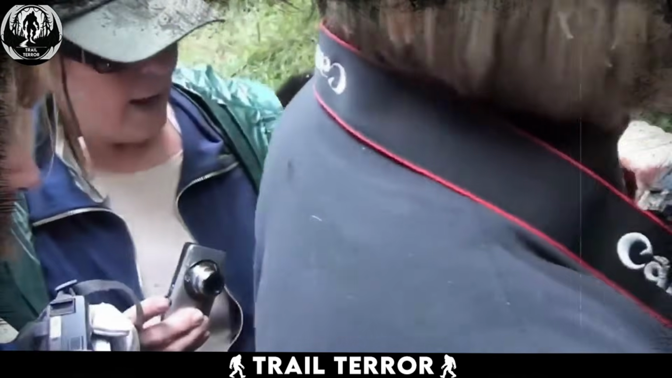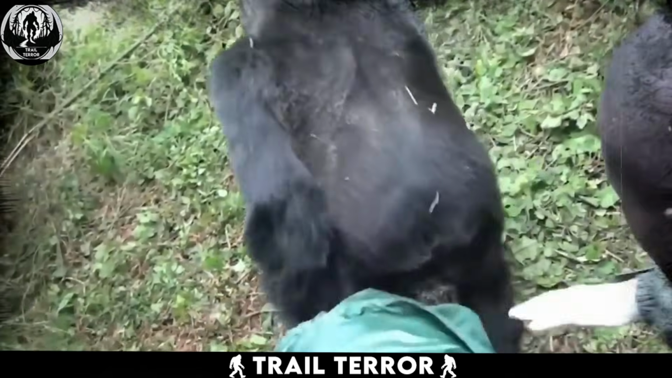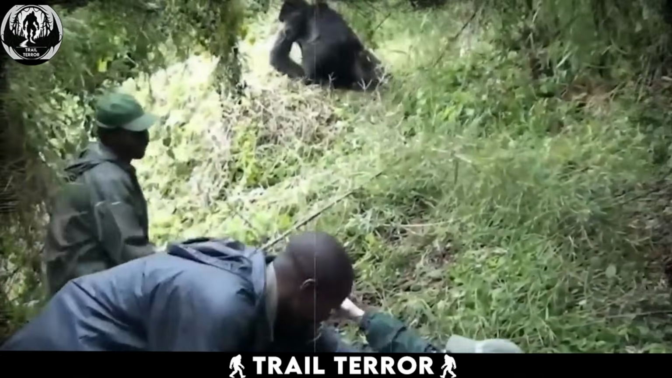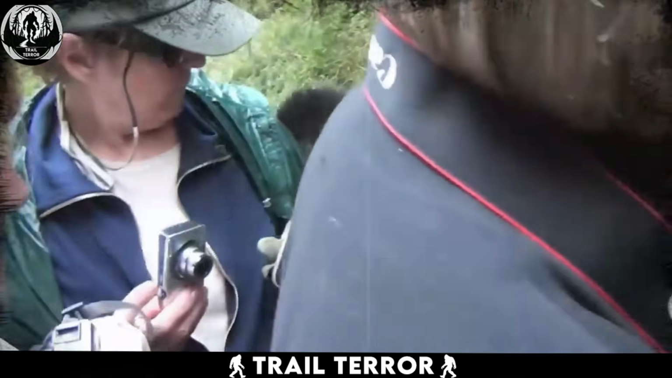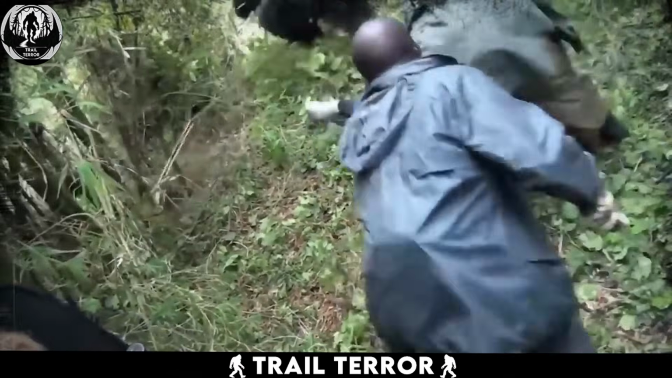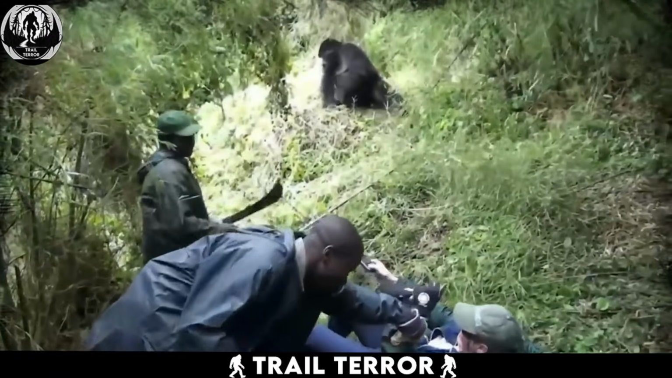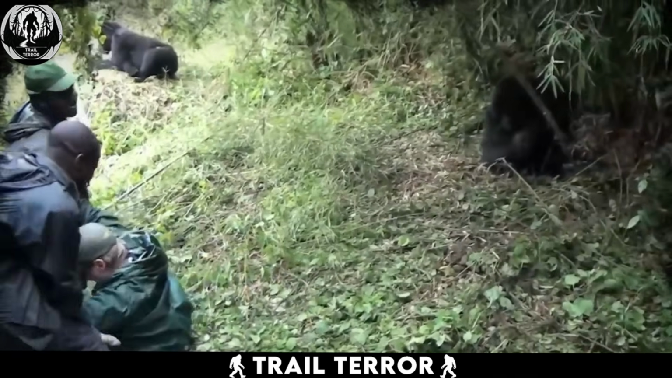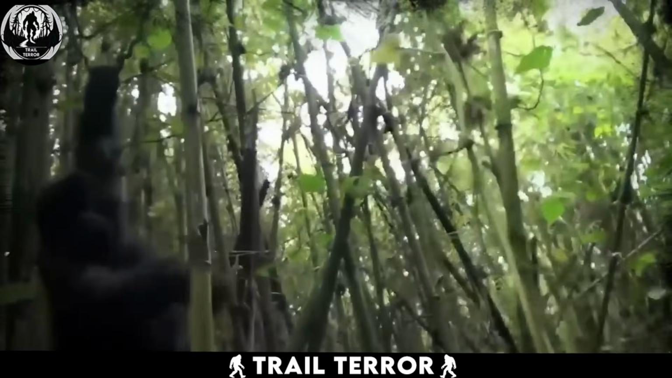It even goes as far as to grab a man by the foot, attempting to drag him away, which heightens the tension. Fortunately, the quick intervention of the guides ensures the man's safety. This incident serves as a powerful reminder of the unpredictability of wildlife, even when they seem at ease.